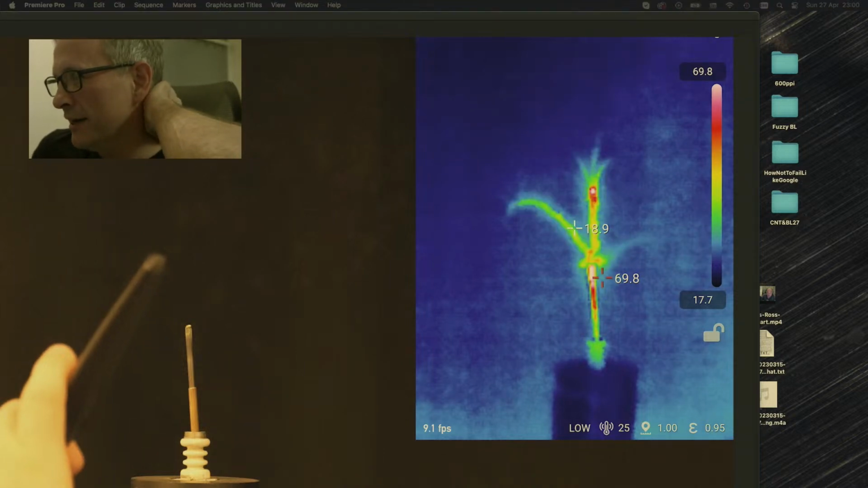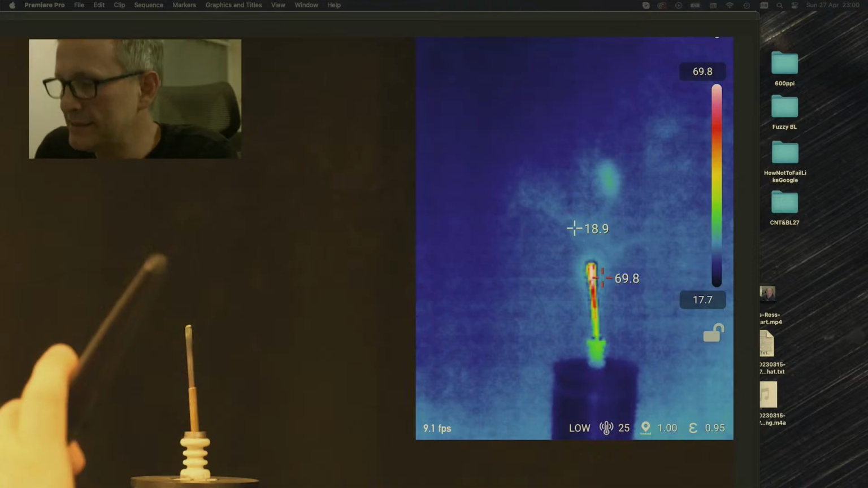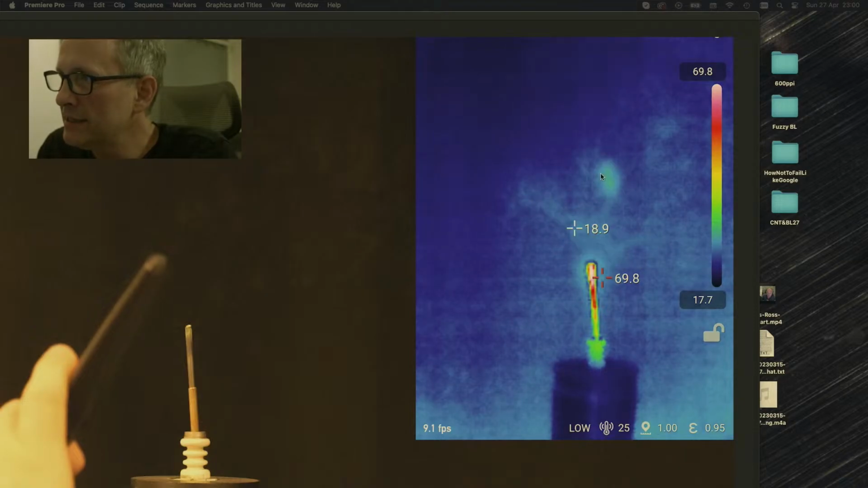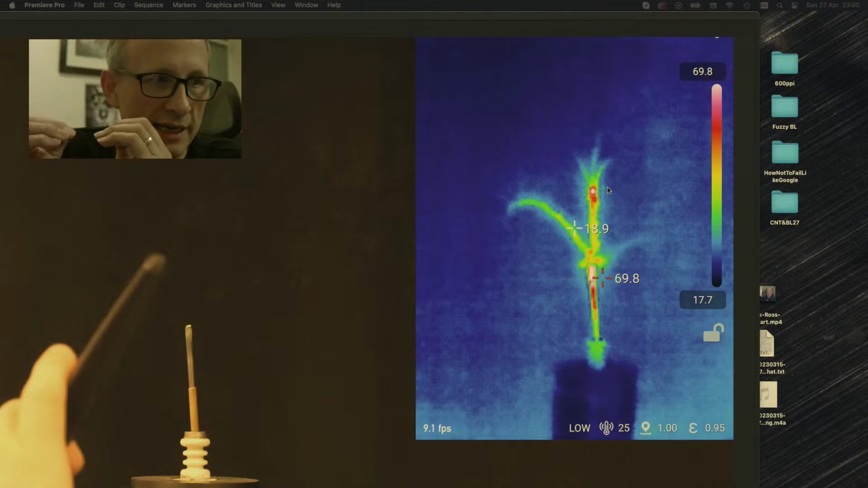Okay, so the other thing is that you can see immediately after this discharge that there is a drift in the room, and you can see warm air is moving away to the right. So this supports the notion that this area over here was hotter, because you've still got this warmer area moving across here.